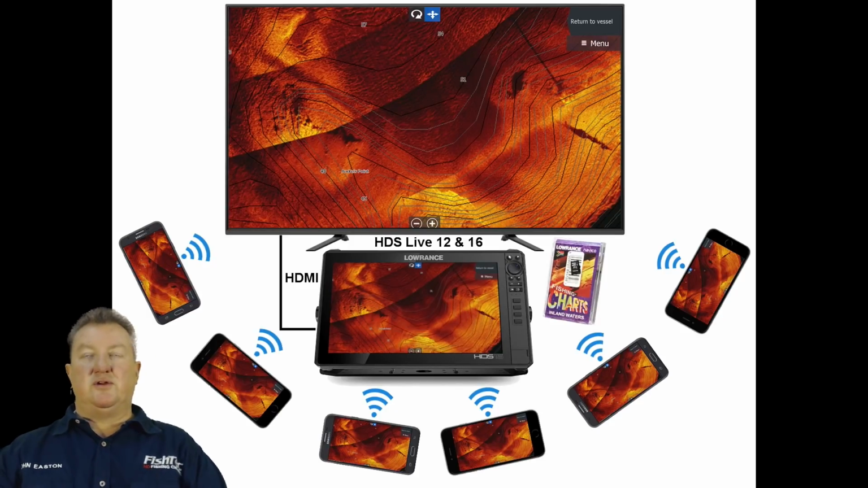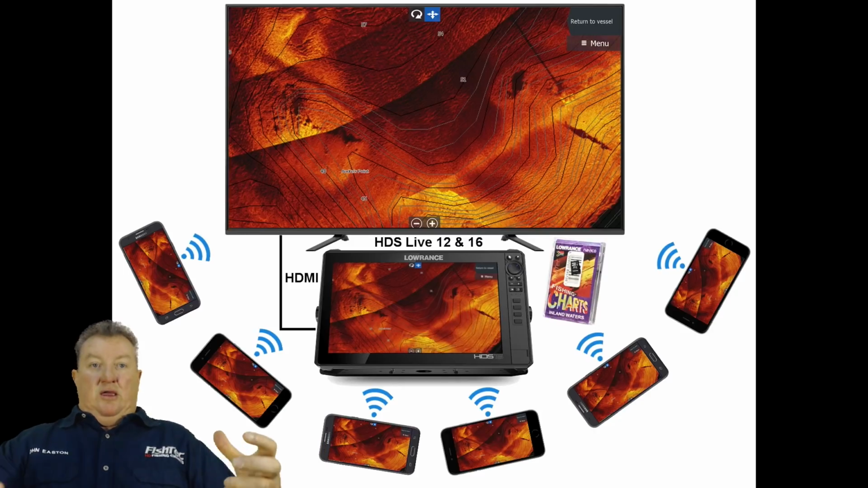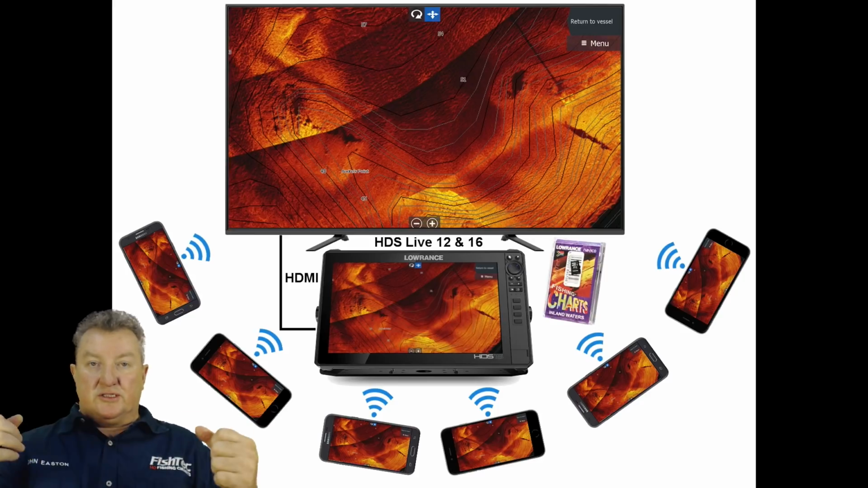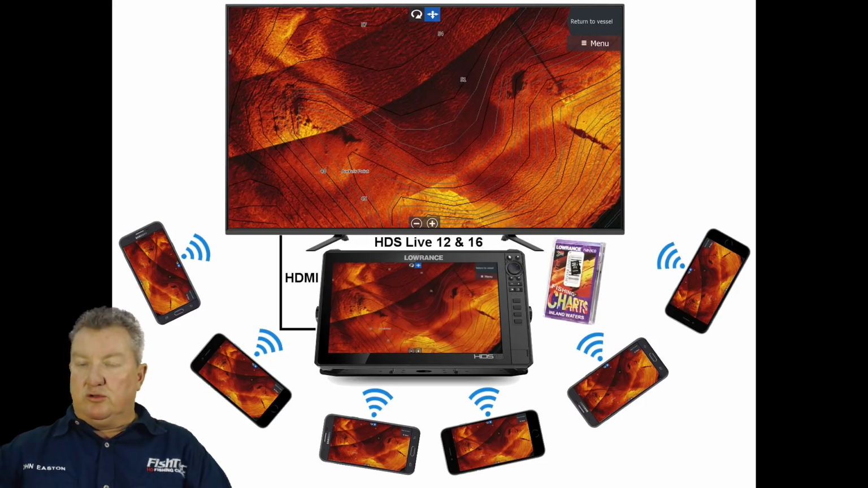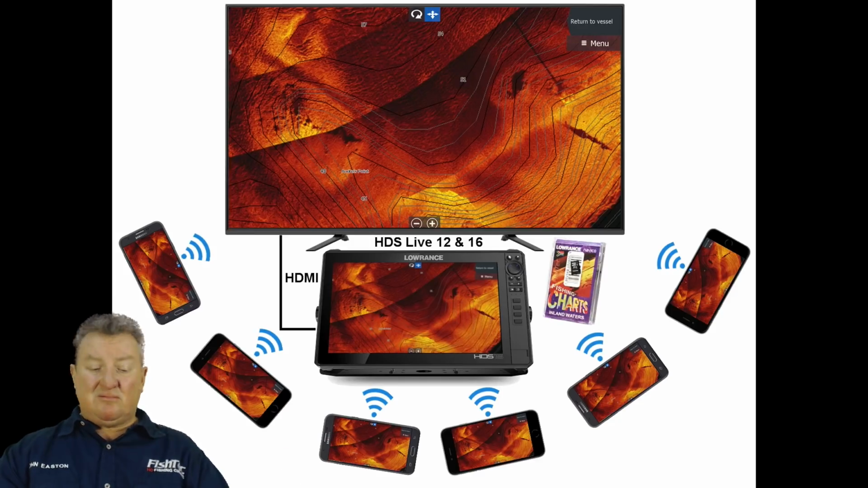Okay, that's very strange. Okay, so now it's connected. It sees the units, and anybody with a phone or a tablet or whatever will just simply connect, and you're away. Whatever you can do on the unit, you can do on your phone or on your tablet or whatever. Create waypoints, what have you.